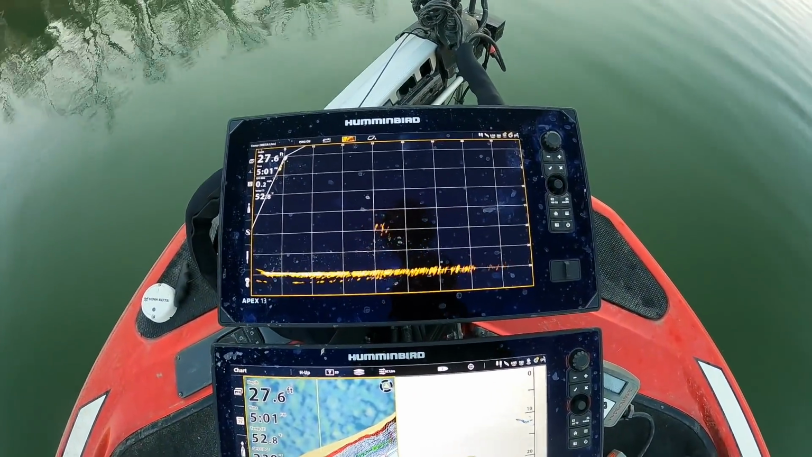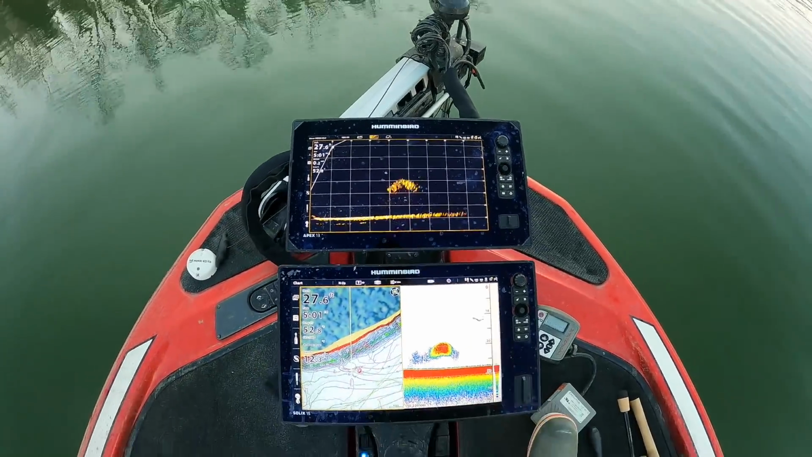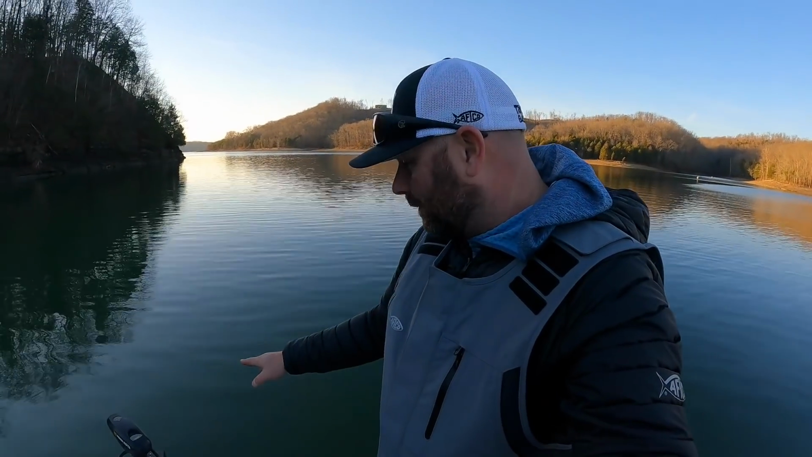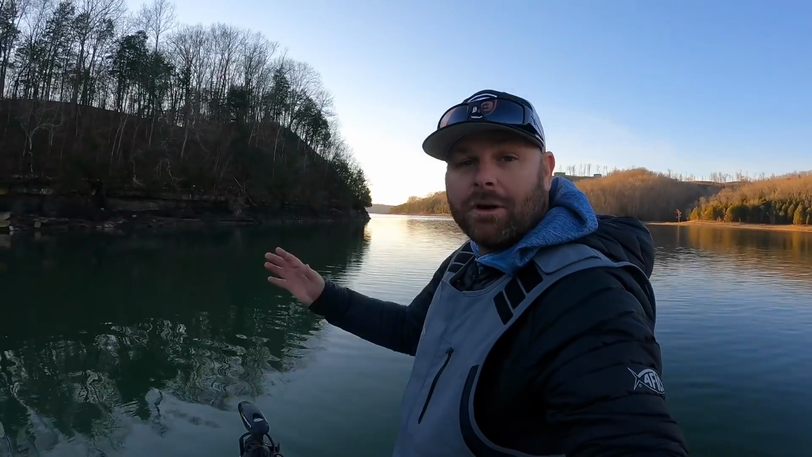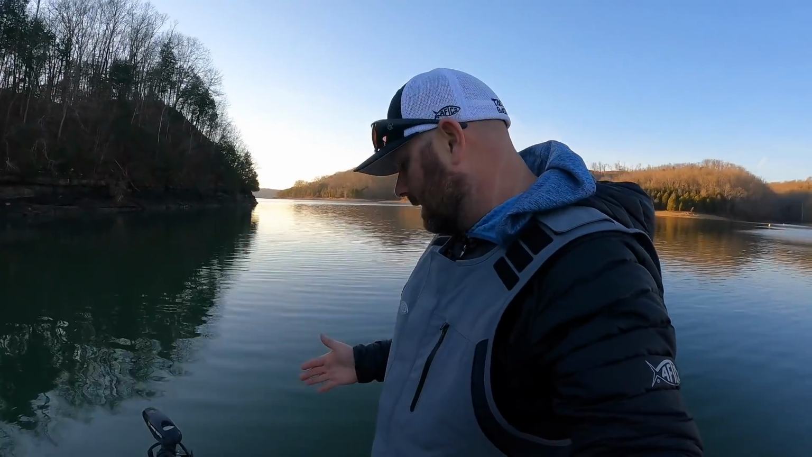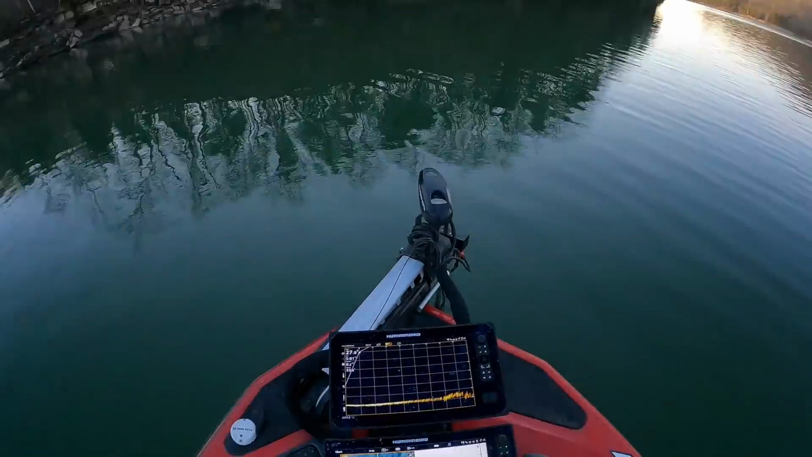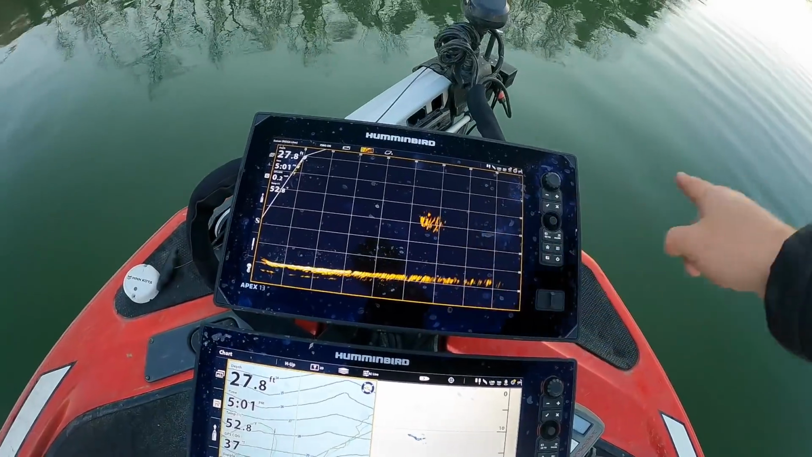I'll have to set up a tripod or something for you guys to do these more in-depth videos, but you can see how cool it is to be able to look forward. This is just a ball of shad. Every once in a while we'll see some bass dart up through and spread the ball, but I know you guys have been asking a lot about the Mega Live, and we just want to get really comfortable with it, get experience with it before we show it to you guys. But yeah, check how cool this is. 50 feet out to the right of the boat.